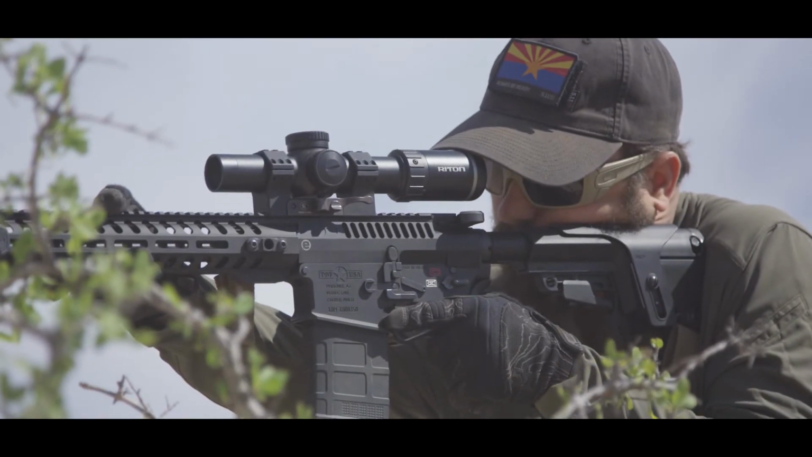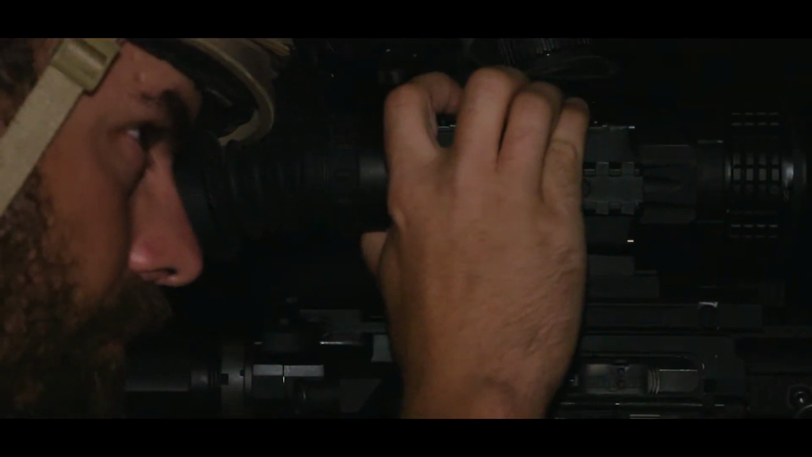So I'll tell you what was the most exciting part about that pig hunt. AGM Global came forward with some awesome optics that made this hunt go from a daytime fun to a nighttime extravaganza. Having this kind of equipment was the game changer of operating during the day or rolling into the night with an extreme advantage. When you've got night vision on your face and thermals on your gun, there's nothing that can hide from you. So after the sun set on that pig hunt, we switched over to our night vision